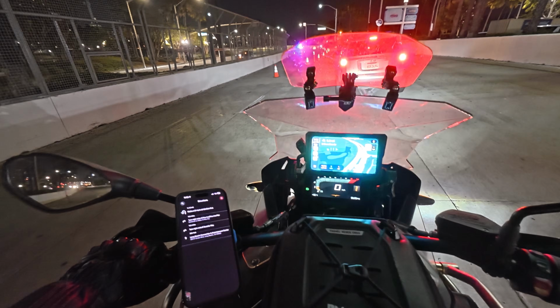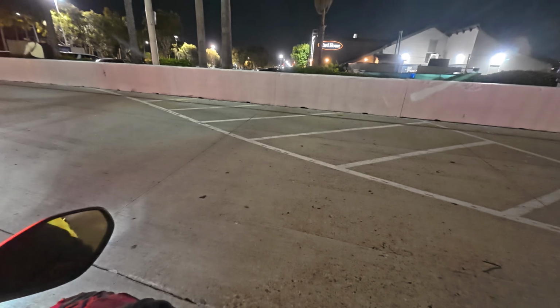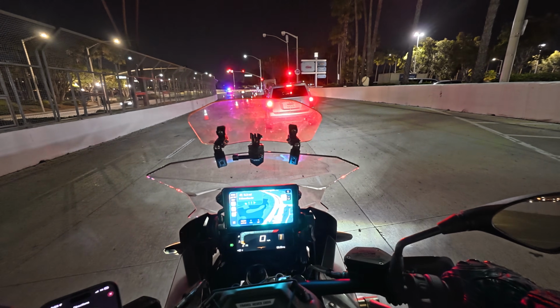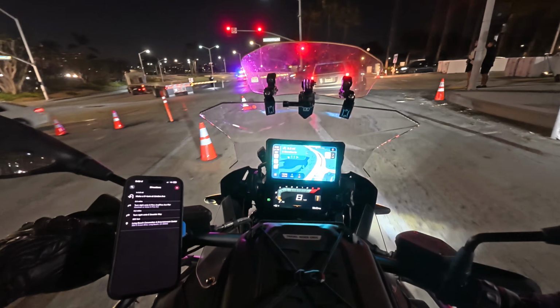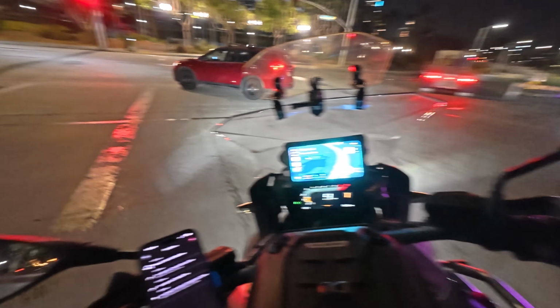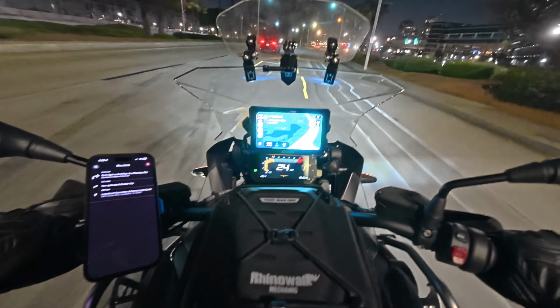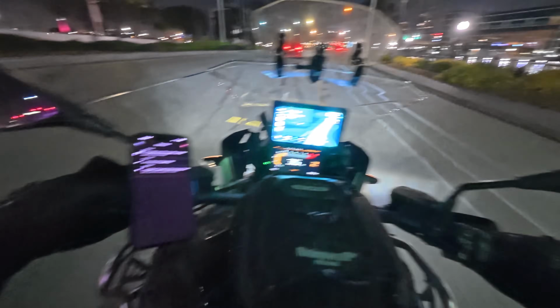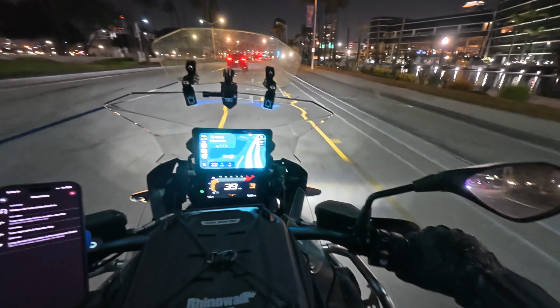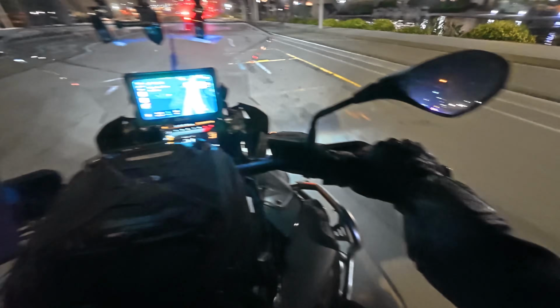The Long Beach Grand Prix was still going on, which is kind of crazy. So all of this is blocked off. I think the truck driver's gonna make a U-turn. I don't know. I'm just gonna turn around. I wanted to park over there anyway, but I didn't know if this was open or not, but I guess it's not.